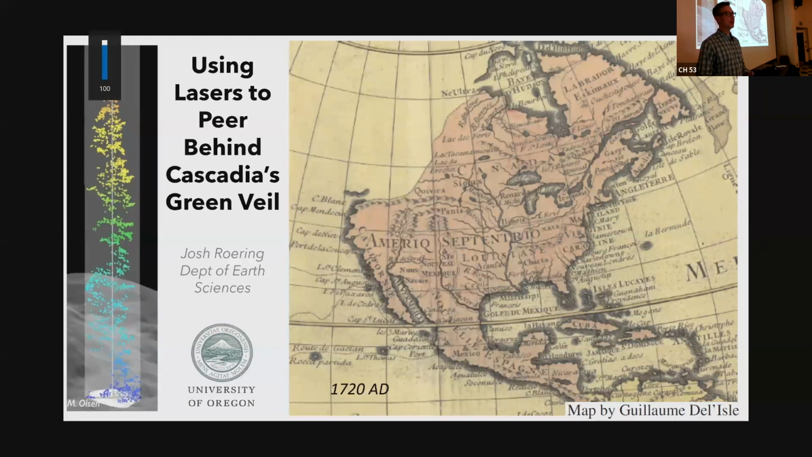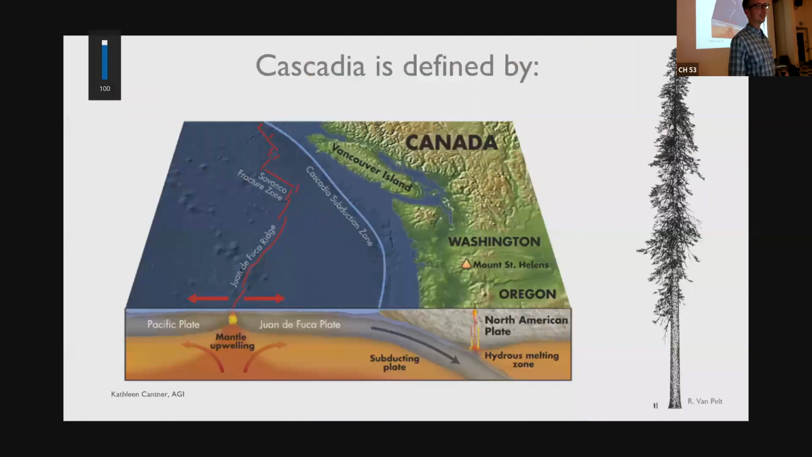Contrast that today with our ability to depict landscapes in excruciating detail with laser pulses from above. That's shown here with this tree, where all of these little dots are the canopy of this tree depicted by a lidar data set. Our ability to understand the landscape is so advanced because of this technology.